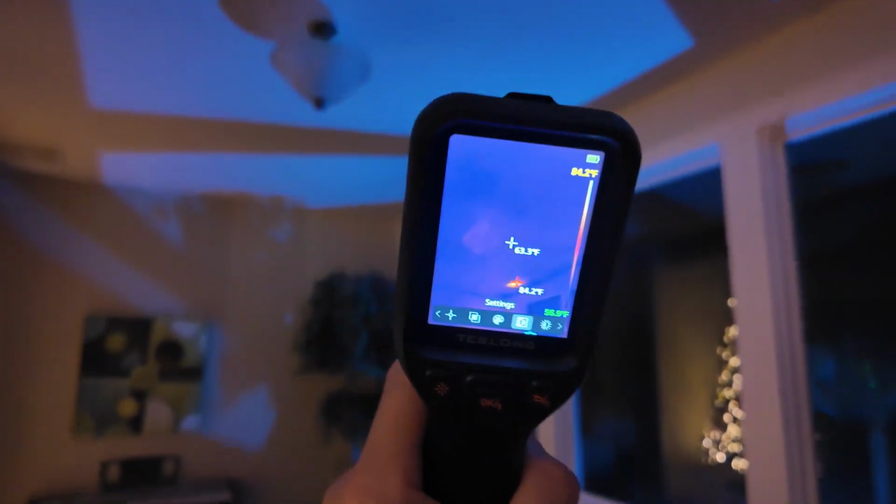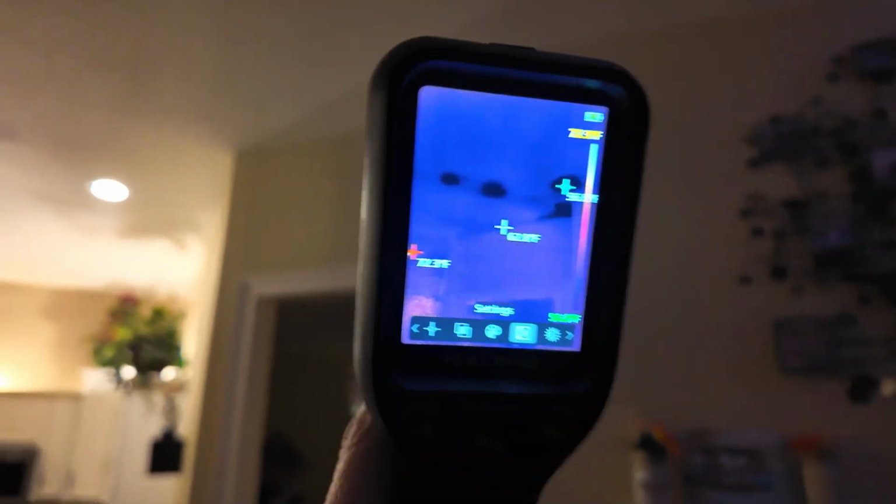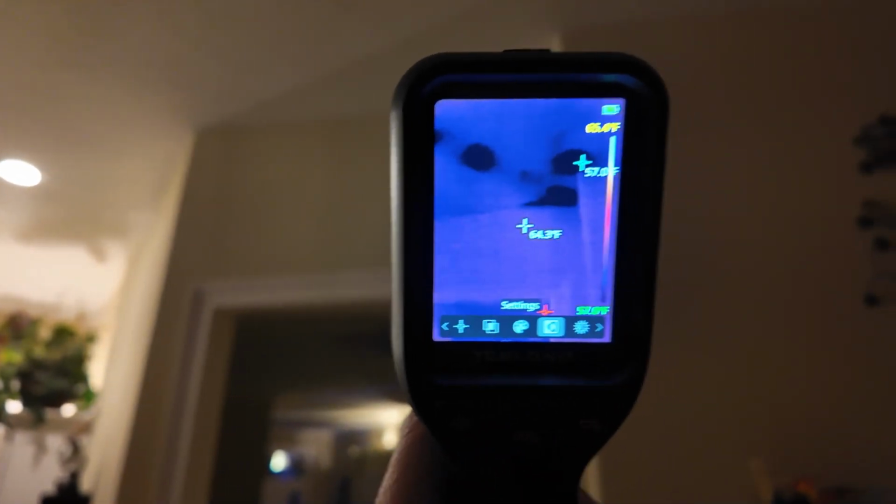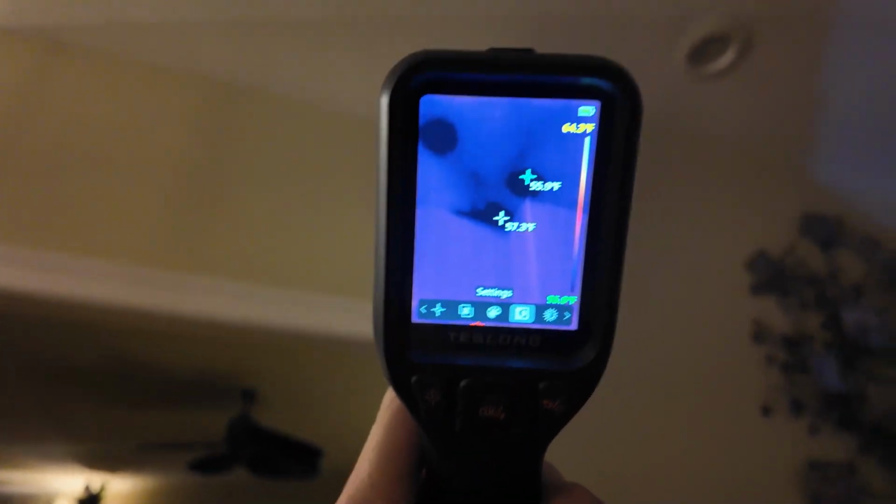And then let's look up at the ceiling here. Let's see what we can find. Look at this. There is some kind of leakage up there. You can see the leakage up there. Usually a spot like that means I have to go check that out. So it's a pretty nifty camera. It does the job here.